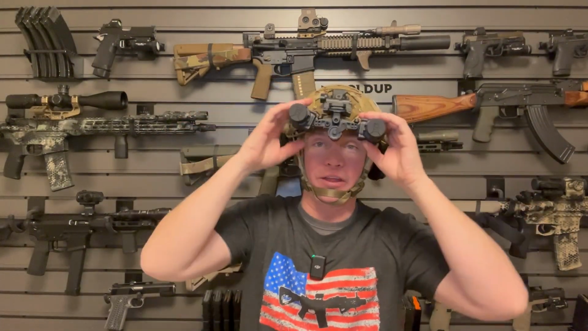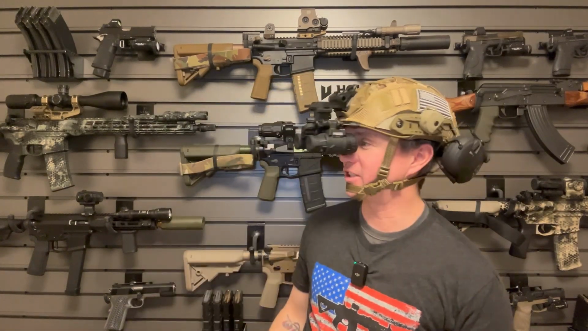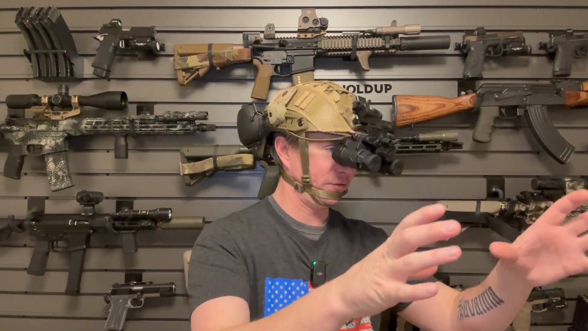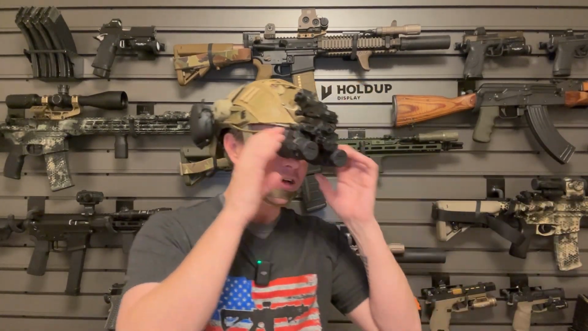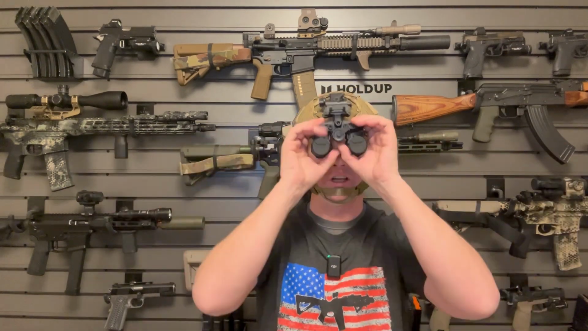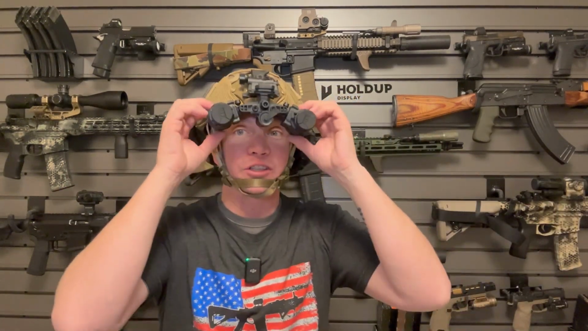But play around with it. Get it to where it sits exactly where you want it, so that it's in front of your eyes, so that you have the correct field of view looking through them, but that you also have a little bit of peripheral vision as well. It is good to be able to see your actual external lighting conditions without just being sucked into your nods.